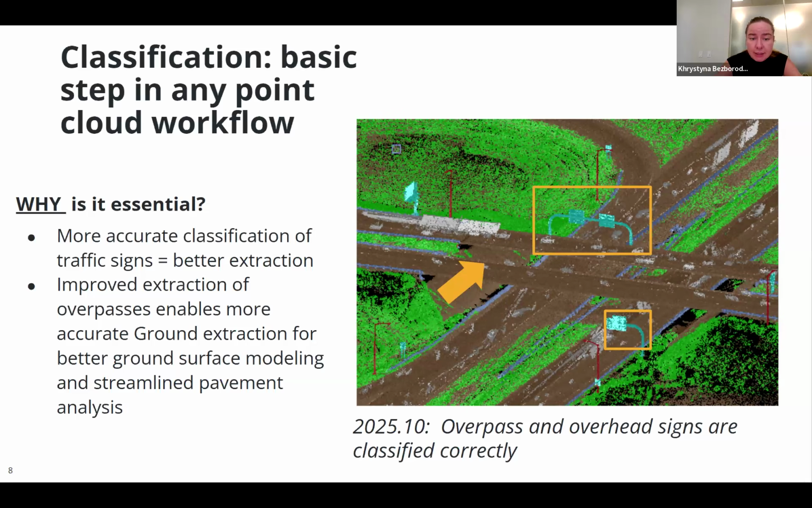And second, more practical use for this is, first of all, the sign extraction runs much better when the classification of the traffic signs is cleaner, and the ground surface modeling and pavement inspection requires good classification of overpasses, because essentially what's an overpass is the pavement, is the ground, so it needs to be classified accordingly. So right now, no manual cleanup needed. It's just classified correctly from the very beginning.